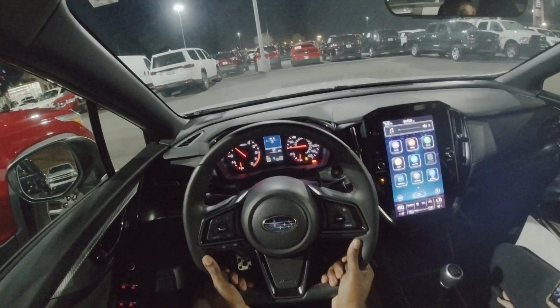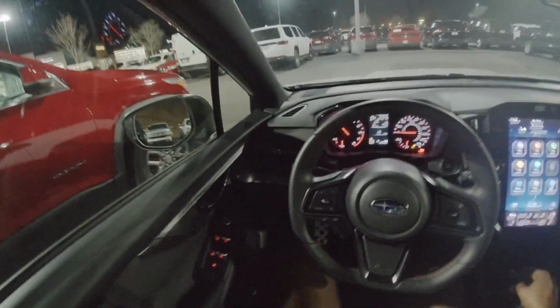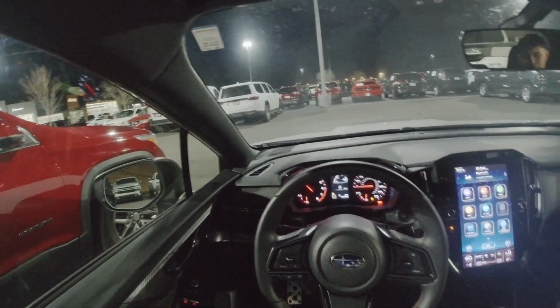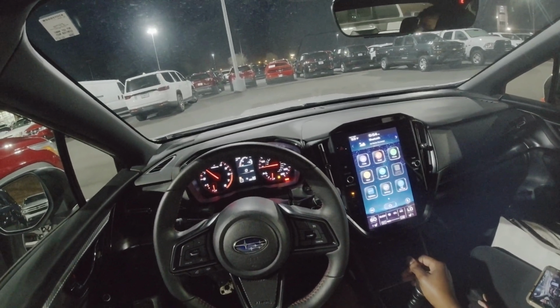Man, it's a big steering wheel. Yes, that's a familiar clutch right there. Reminds me of just my car right there. That feels, man. If you guys are really selling this thing for $30,000, that's not a bad deal for 3,600 miles on it. And this is a base.